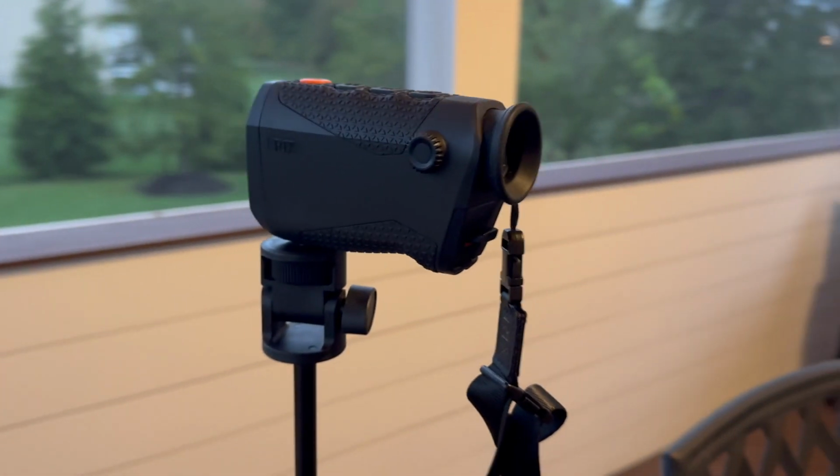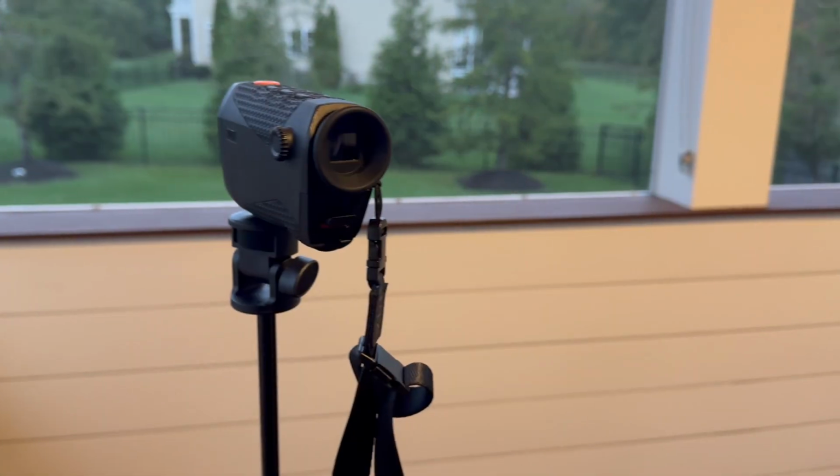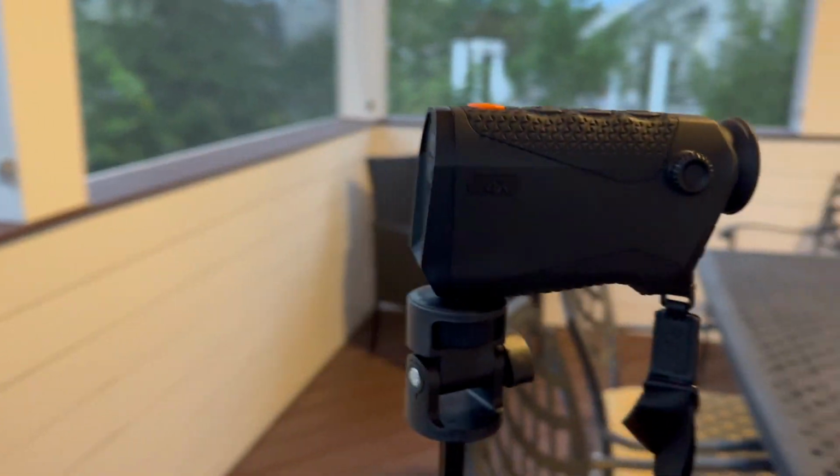Now, what are the use case scenarios for a thermal? There is a bunch. If you are a hunter and you hunt stuff like coyote, it is very helpful to have a thermal. If you're hunting hogs, that's another good use case for a thermal. Or if you're like me and you like to go out hiking and camping a lot at night, this is great. You can see what's around you. You can see the animals. You can see anything that you need to see. And it actually works pretty damn well in the woods.